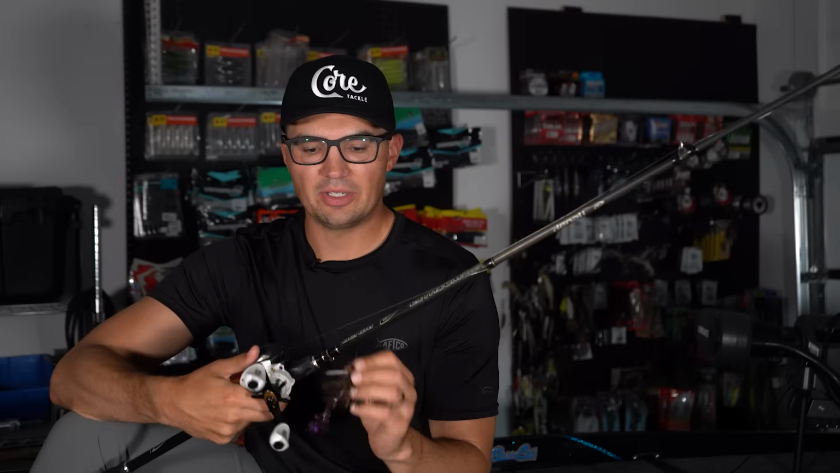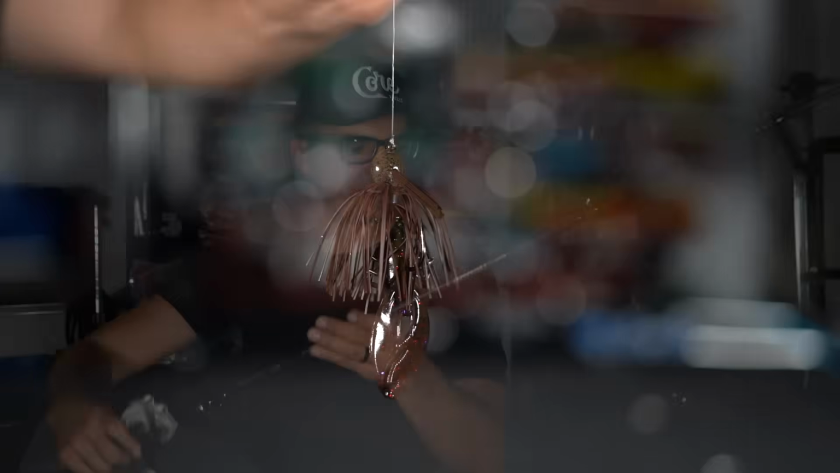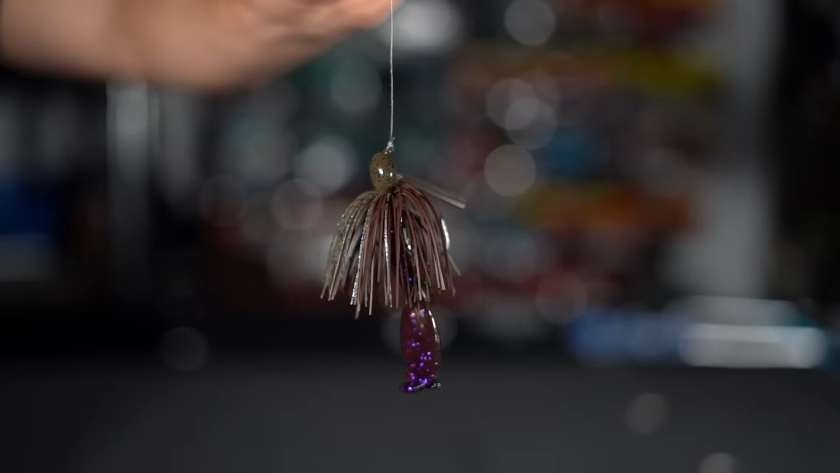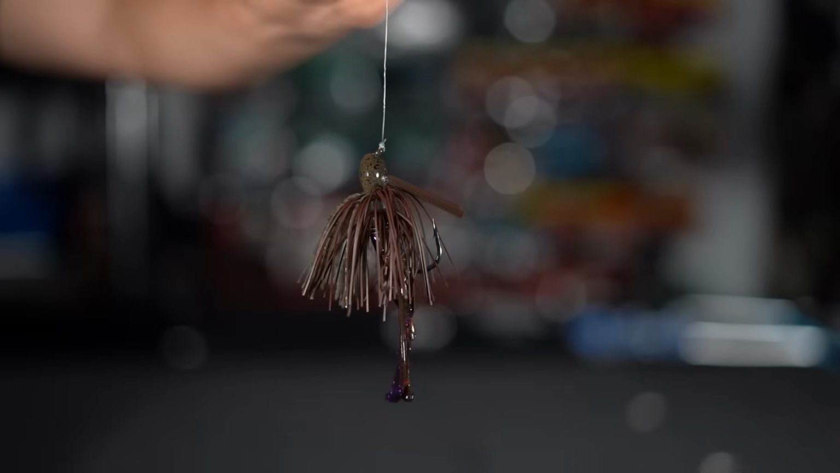And then the last thing I have going on here is a jig. A jig is always a great tool this time of year to put a fish or two in the boat. The one that I have right here is a new jig. Again, I've just been experimenting with different stuff. This is actually a jig I've been wanting to try for a while. It is the 5/8 ounce Matt Herron Dirty Jig's flipping jig.